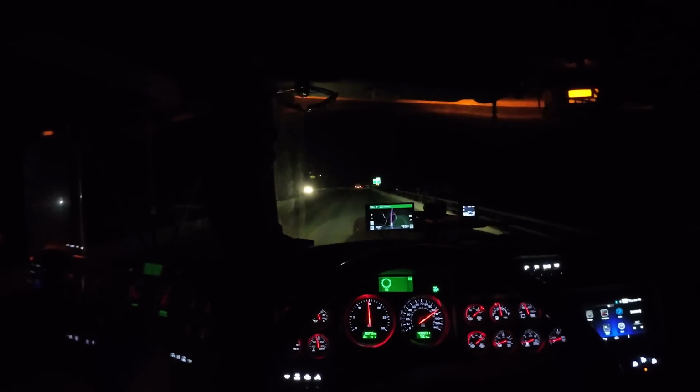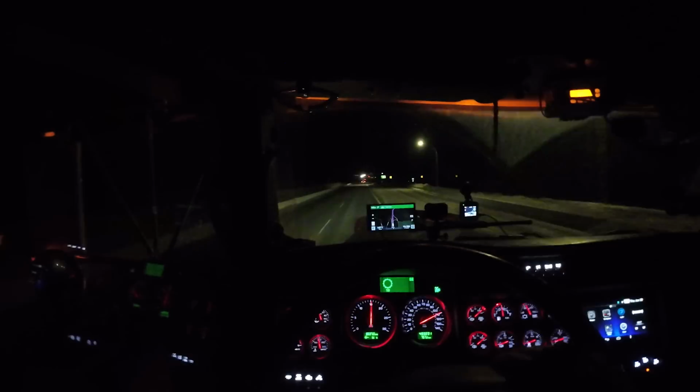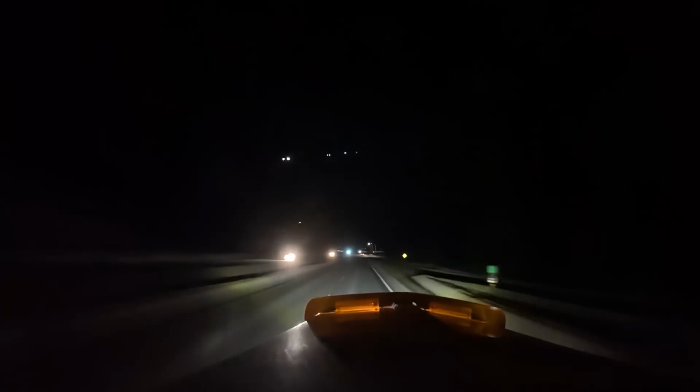It's nice to have all these bridges back to normal. Let the engine brake do the work down those little hills.